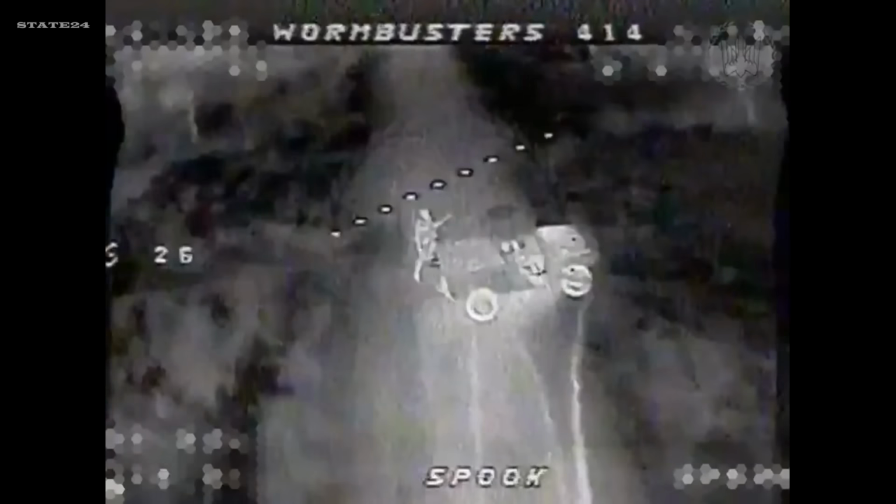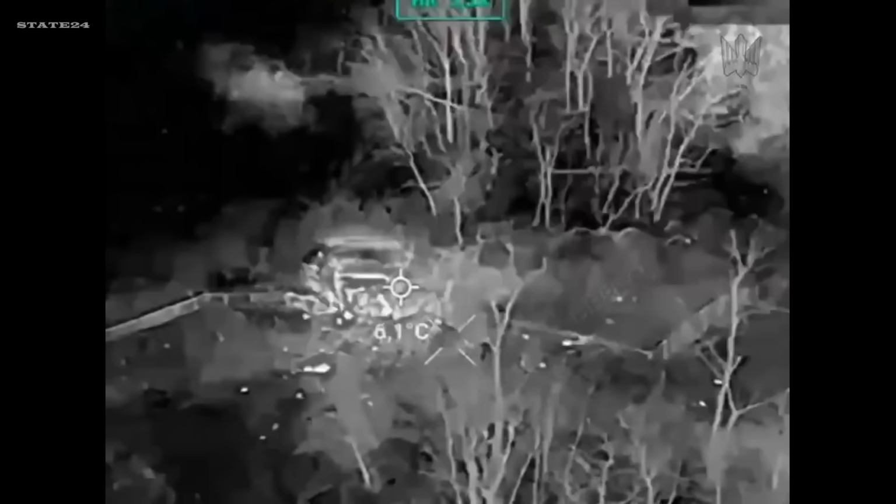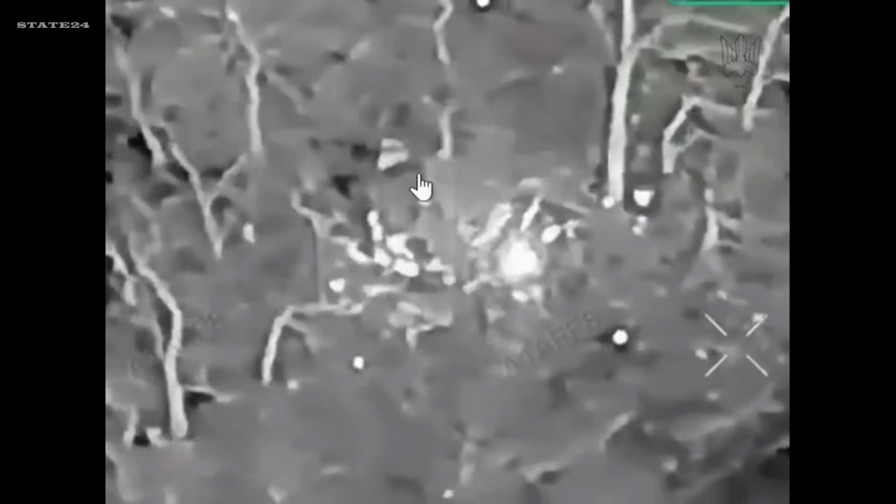The strikes come from every direction. Some soldiers looking left when the drone comes from the right. Others frozen in place, completely disoriented, not even raising their weapons. They can't tell where the threat is coming from. This isn't a lack of skill. It's a lack of awareness that any moment, in any darkness, a drone could already be locked on.